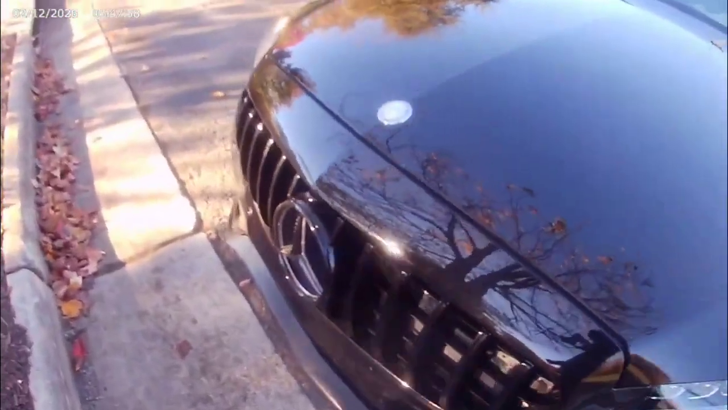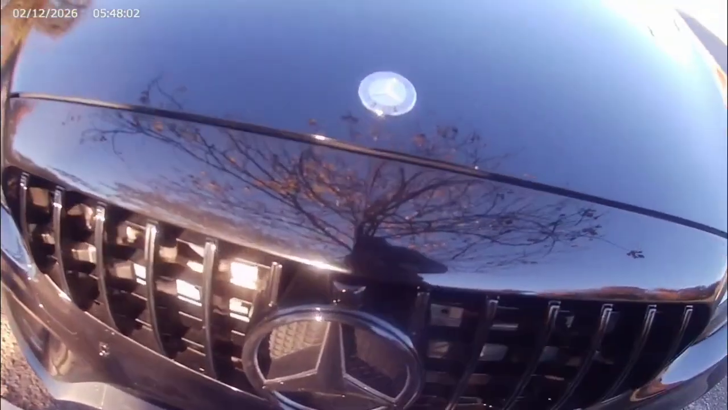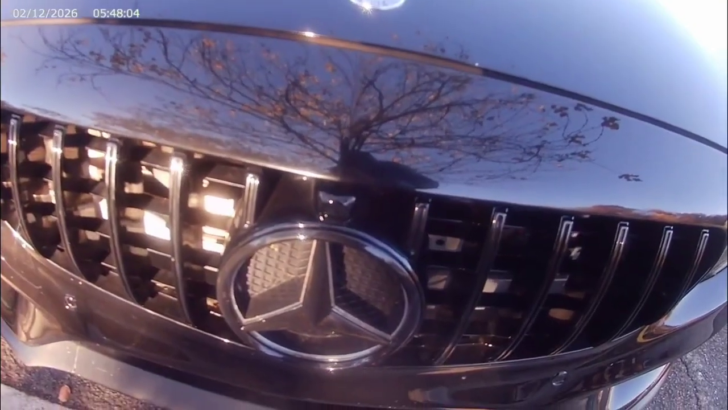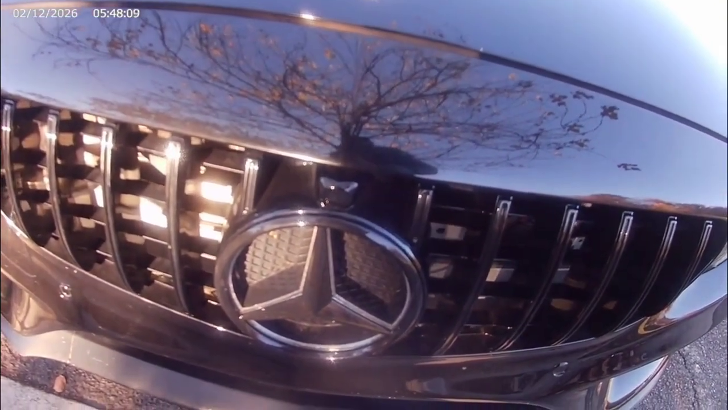I put this aftermarket black grille. This grille actually lights up at night in the front. The front emblem, the Mercedes-Benz emblem, lights up.